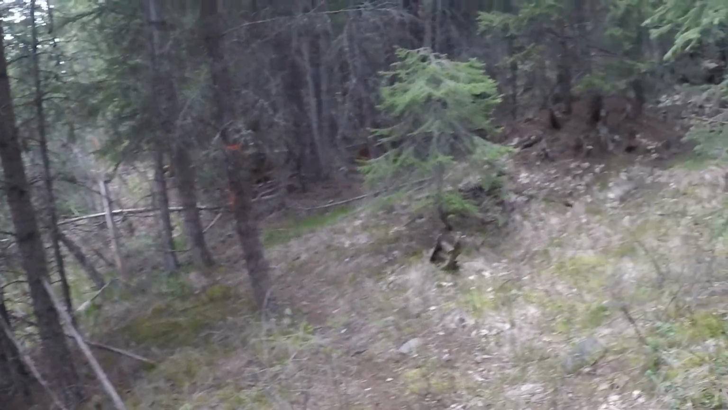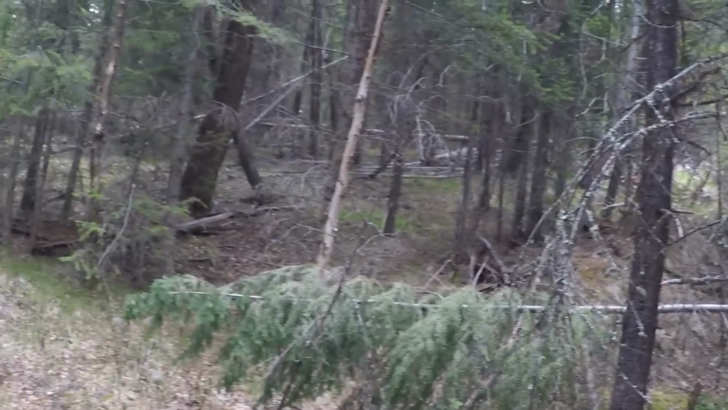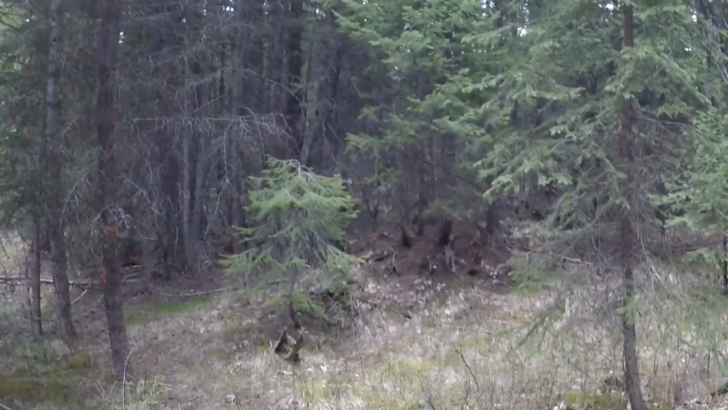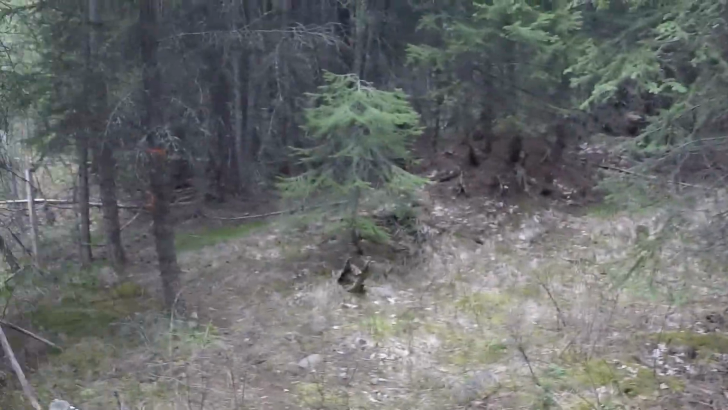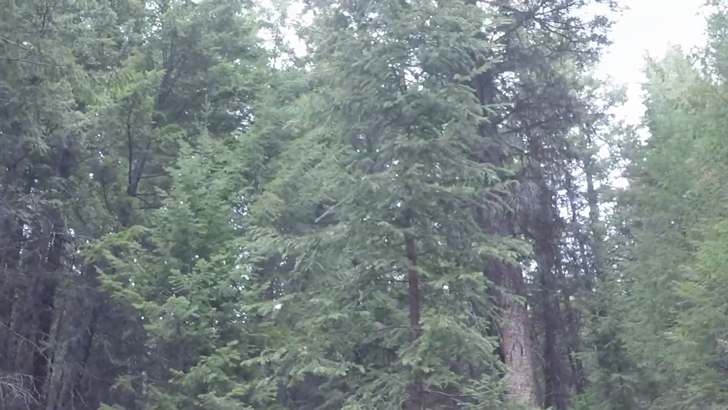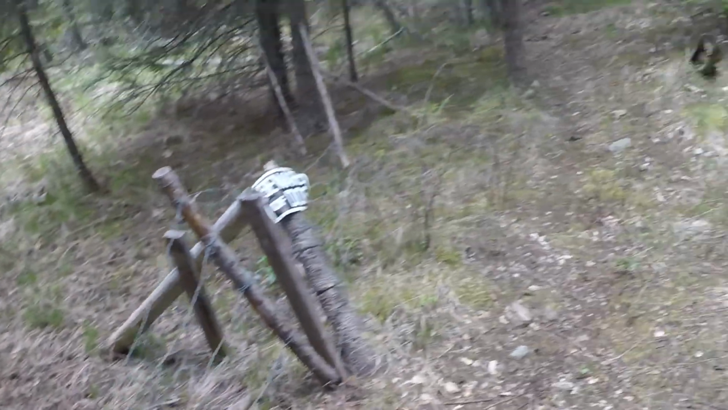They've got it all flagged off because, from my understanding, they're going to be putting a fire break through here, which is great. We have some bad fires out here. And if they're going to put a fire break back here, perfect. They'll cut that in. That'll just give us a better trail too when we take the quads out. Well, why don't we step over the gate here? I've got to fix this up a bit.